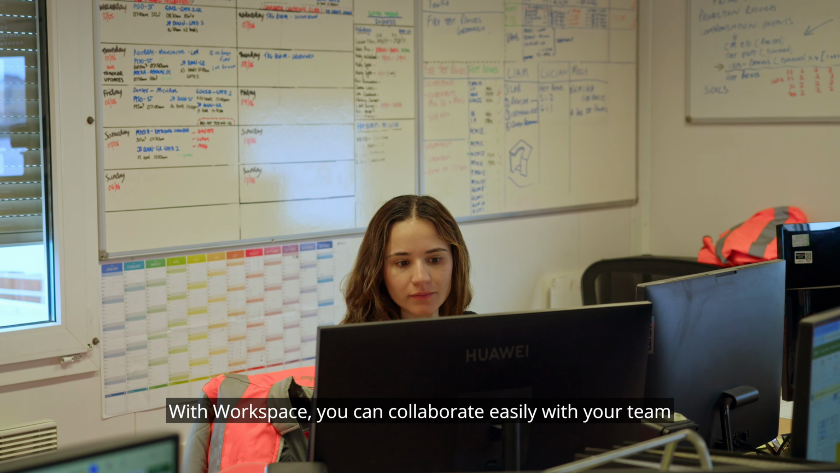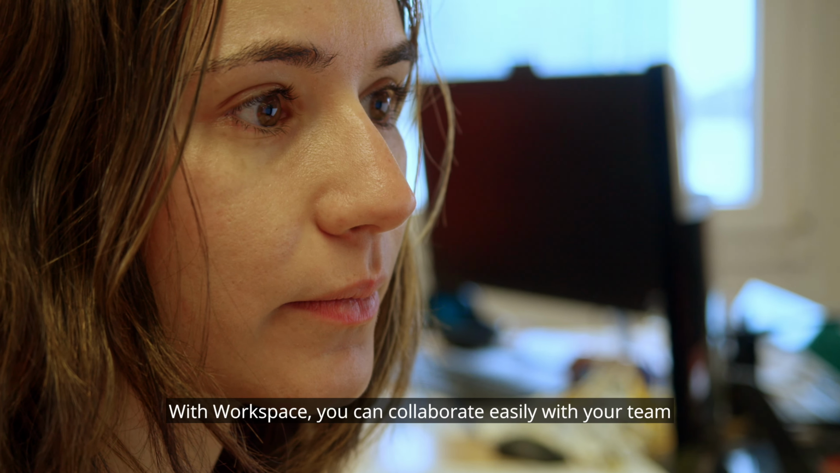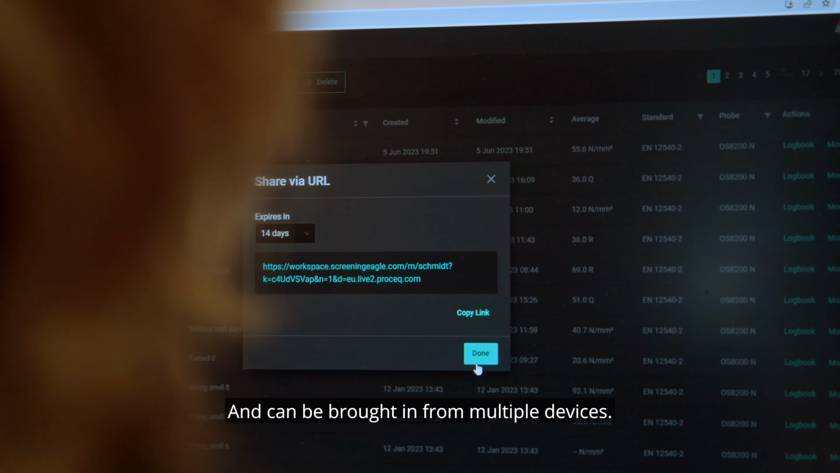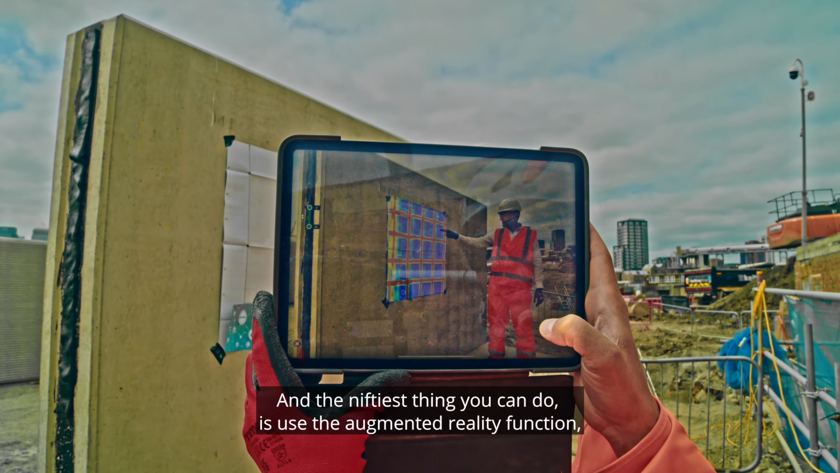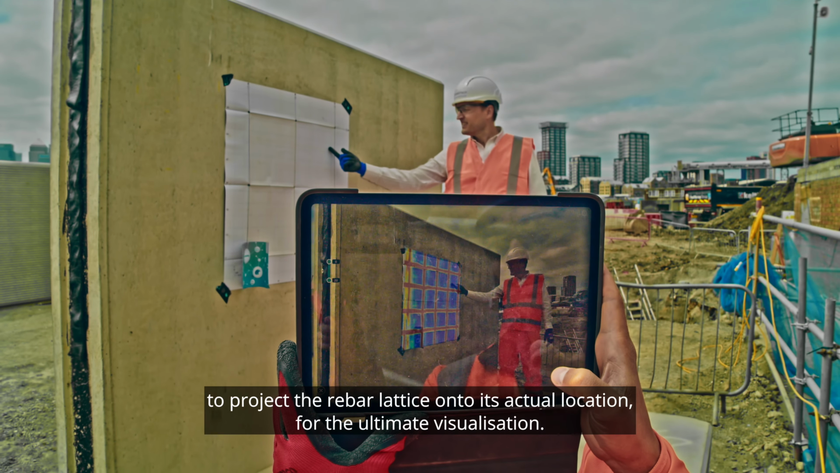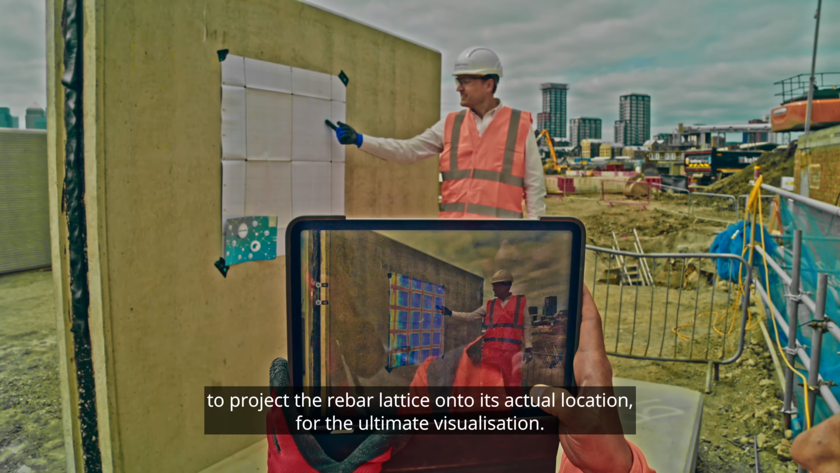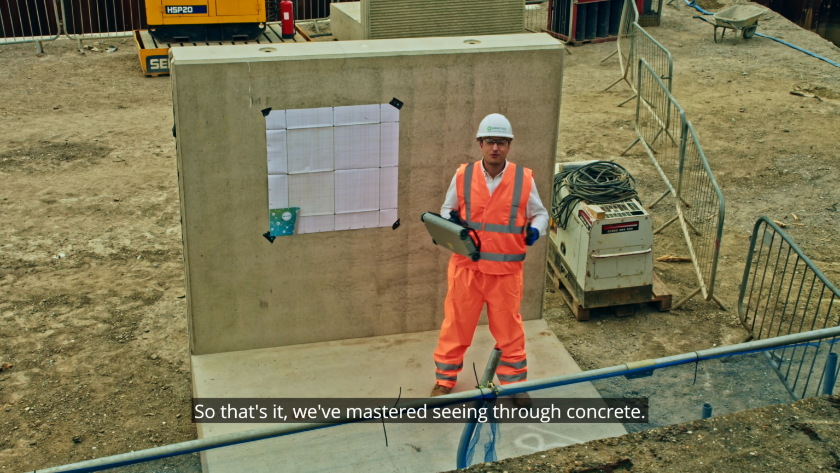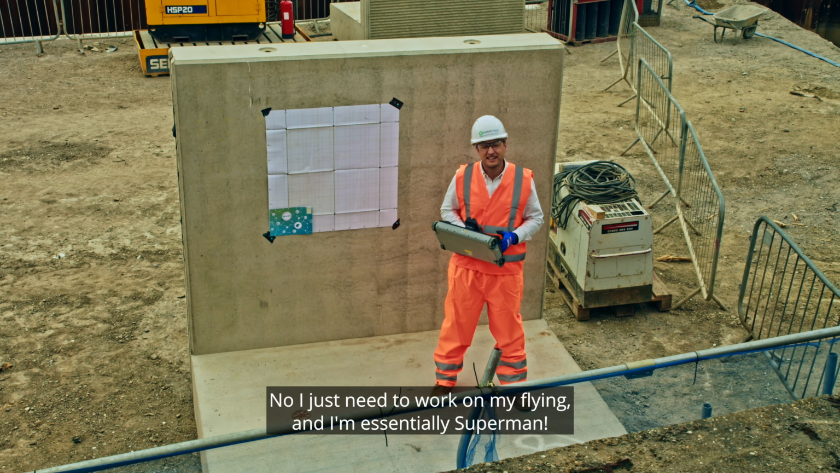With Workspace, you can collaborate easily with your team as all the data is accessible anywhere and can be brought in from multiple devices. And the niftiest thing you can do is use the augmented reality function to project the rebar lattice onto its actual location for the ultimate visualization. So that's it. We've mastered seeing through concrete. Now I just need to work on my flying and I'm essentially Superman.